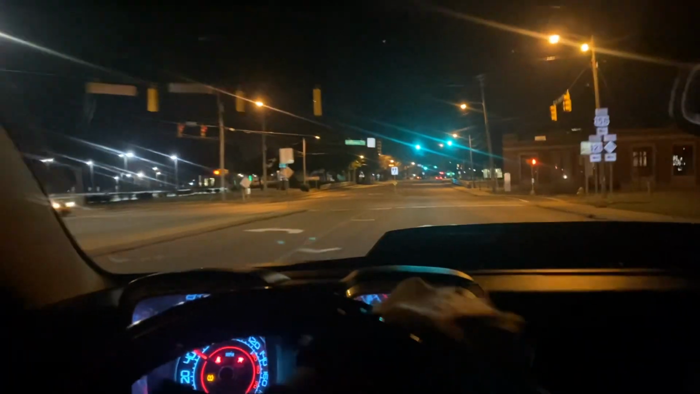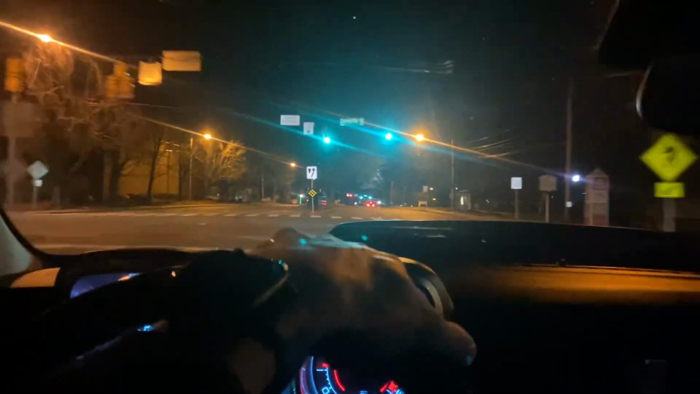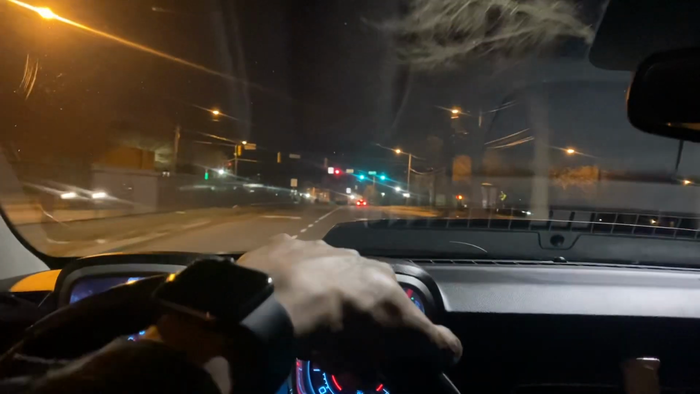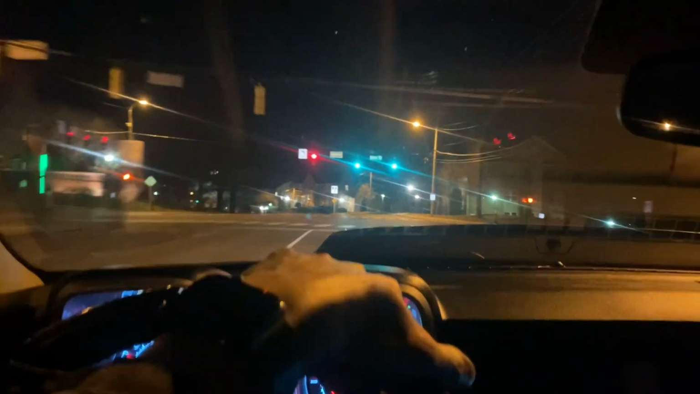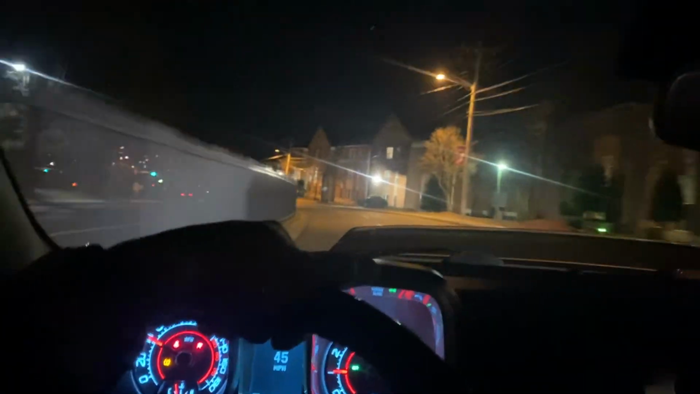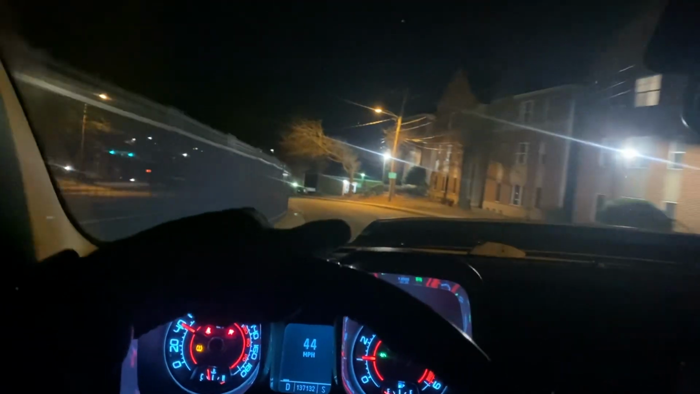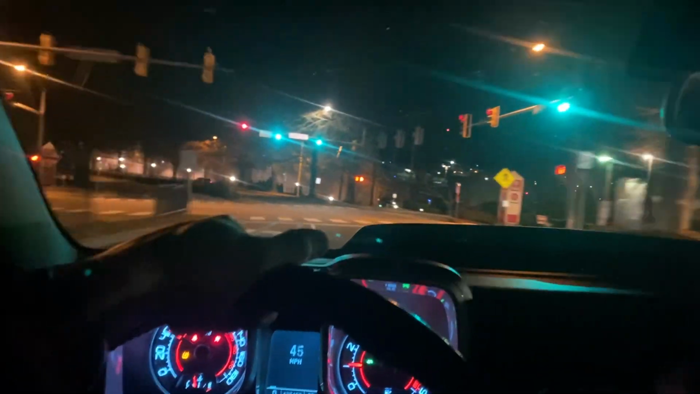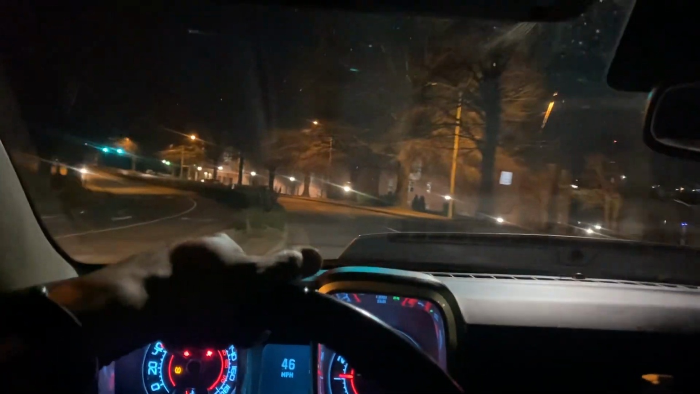Look at this guy trying to come up beside me. I'll take off on you. When you in a fast car and you ain't driving fast, that's when people get mad, because they always expect you to drive fast in a fast car. Like, I just want to chill some days and just cruise. I just want to drive the speed limit some days. But other people expect, oh, you got a fast car, you need to go.